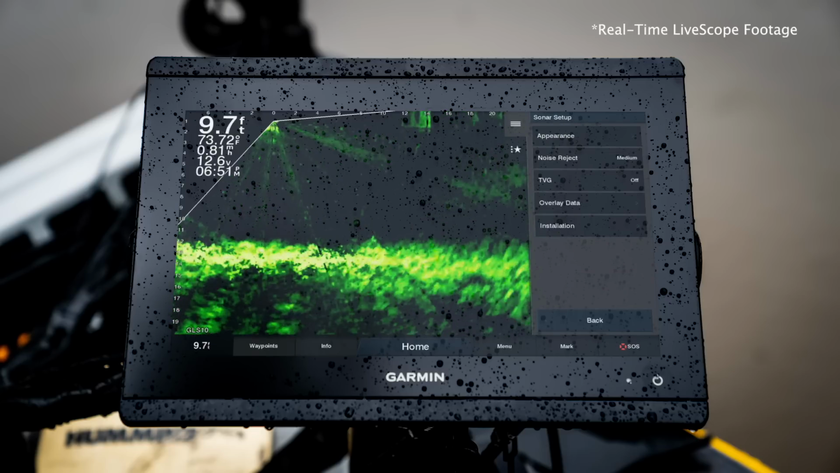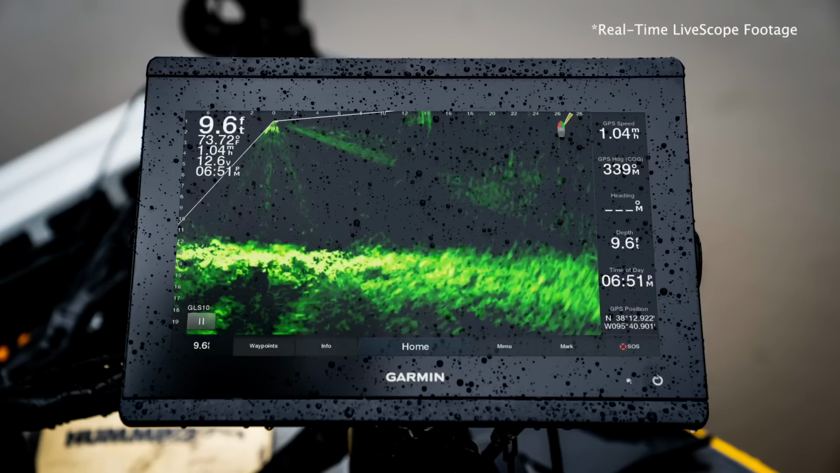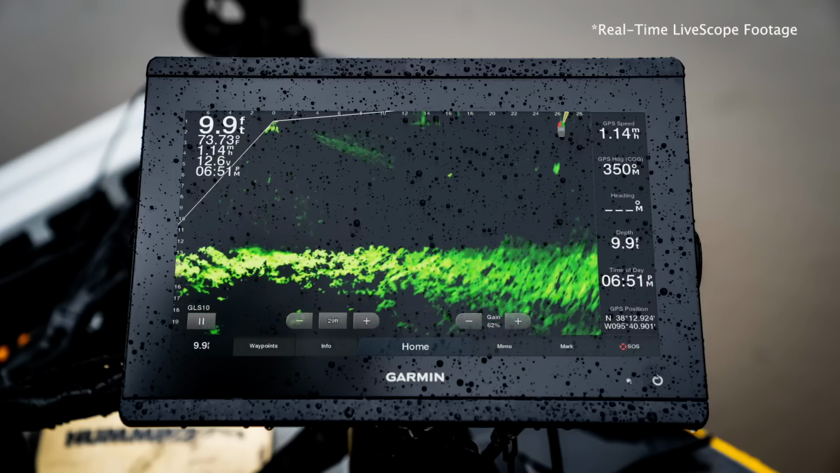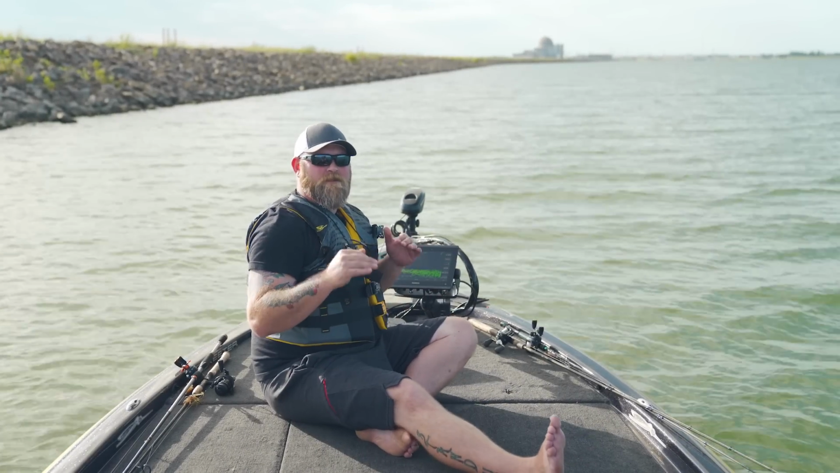Again, really cool feature, like having it on there. Definitely clarifies things when your trolling motor's bouncing around and you can see where you're at. Guys with spot lock, it's going to be something that's super handy. You can look down and know where you're at without having to constantly check your motor and see what's going on with it.